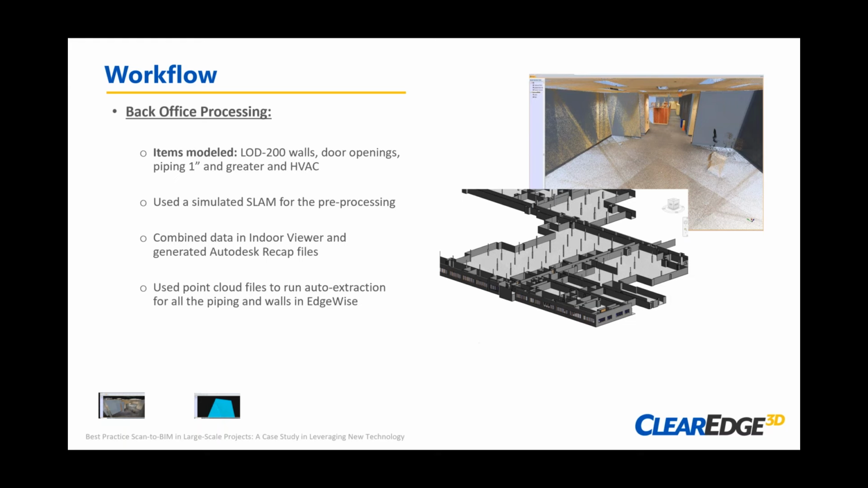Real quick, you may be hitting it right here, but in addition to the scanning time, about how much time did you guys spend post-processing, getting all that data ready to model with?